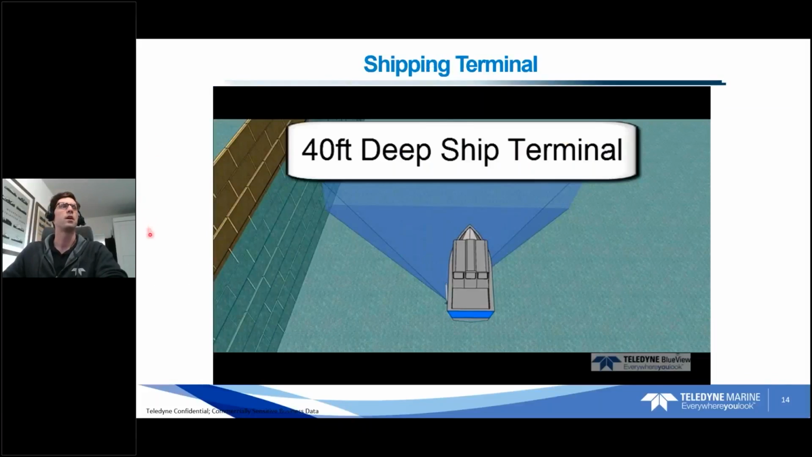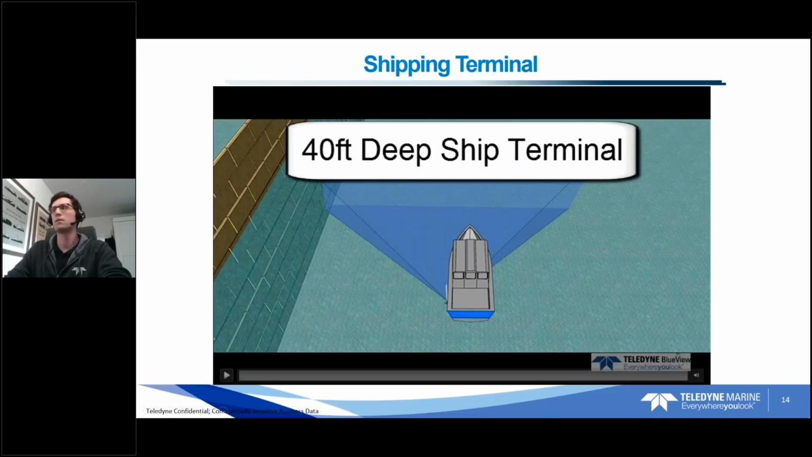So a couple of use cases here I want to go over. They're short videos. This first one is just a quick inspection of a 40-foot deep ship terminal. It's just a 900 kilohertz head examining the ship terminal. At some points in the video, you can see some dredging scars on the seafloor. You can also see some tires, which are common everywhere. You always get tire imagery. So let me go ahead and play this.